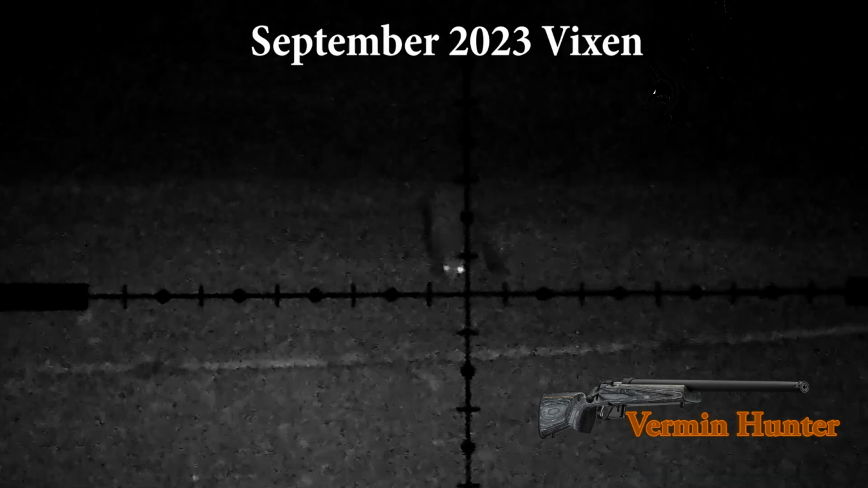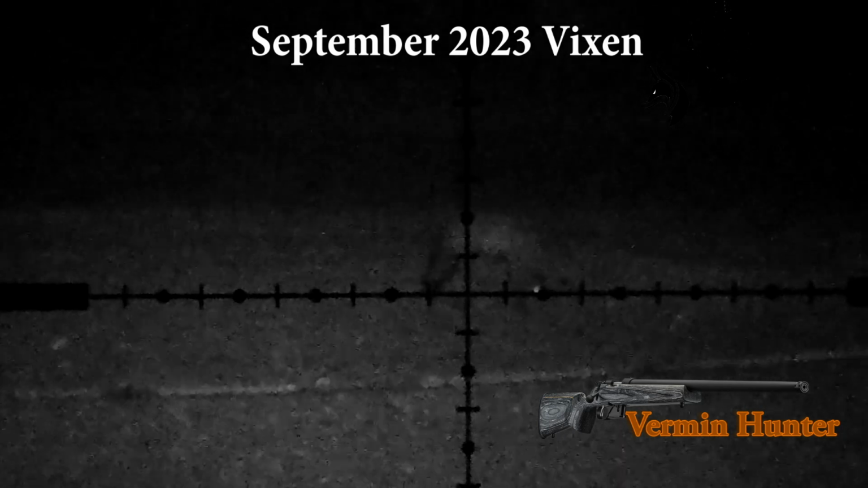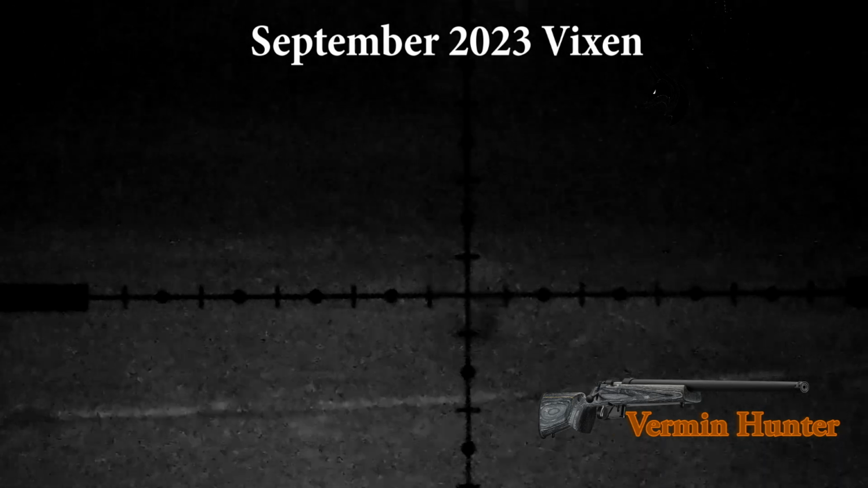September 2023, this vixen, looking around the trees, along the greens, again listening, has got some interest in my calls, but there's a lot of interest on the floor. There's a lot of food falling down. It generally tends to get dropped around the bin area as they come along the walks between the greens.